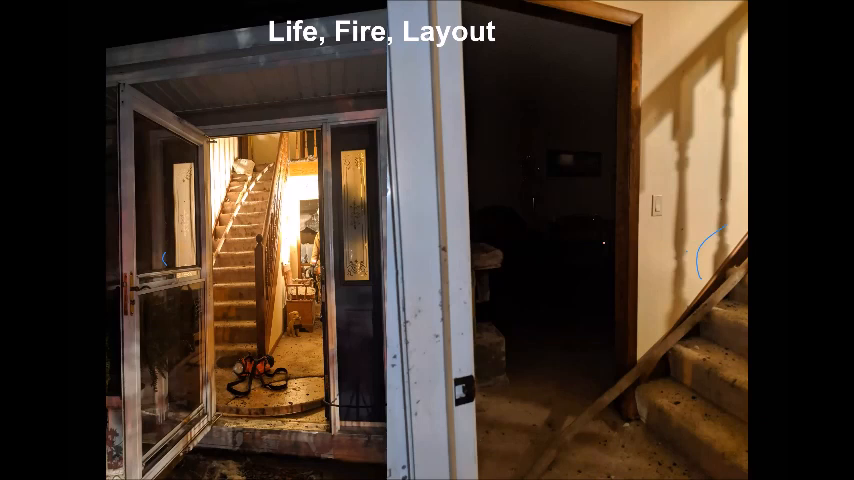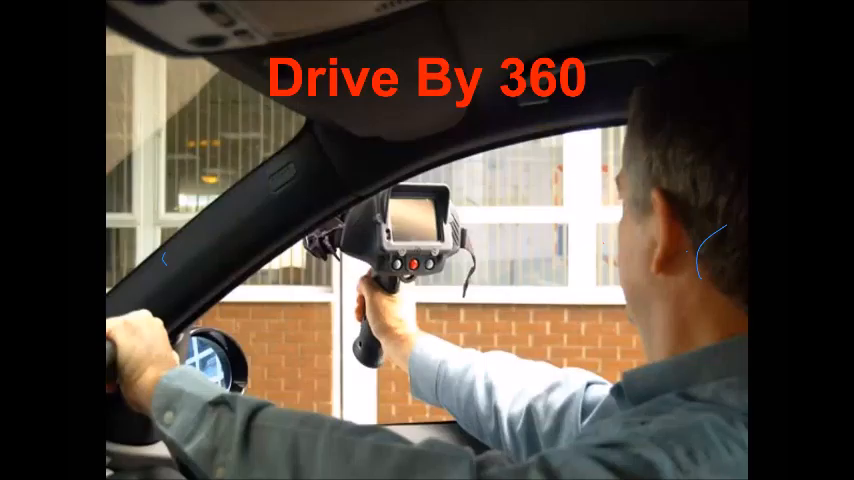So use that thing to your advantage. Give the firefighter that you're getting ready to enter with a line of sight. Give them a point of reference. Take that camera, hold it in front of them, and say, hey, do you see the stairs? Yeah, that's where we're heading to. It makes it faster. It makes it more efficient. Don't do drive-by 360s. Don't sit in your engine driving around unless it's a big industrial complex along those lines. If you can get out and walk, get out and walk and see what's going on with that camera.